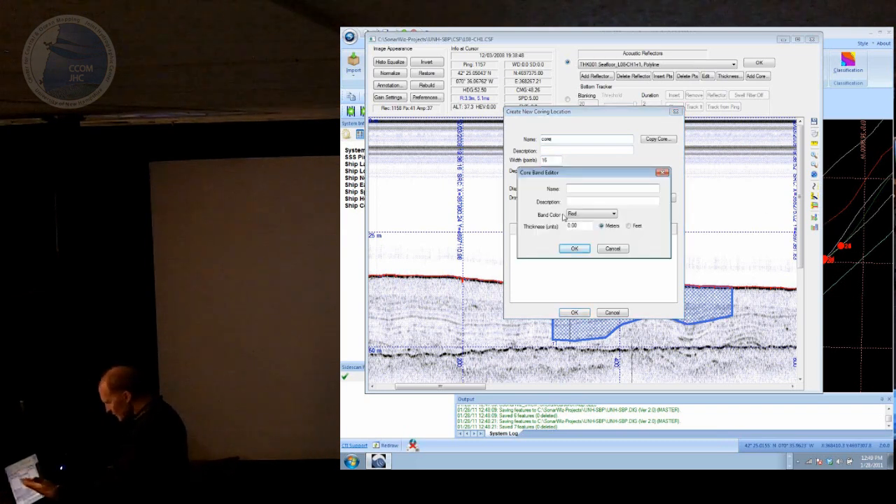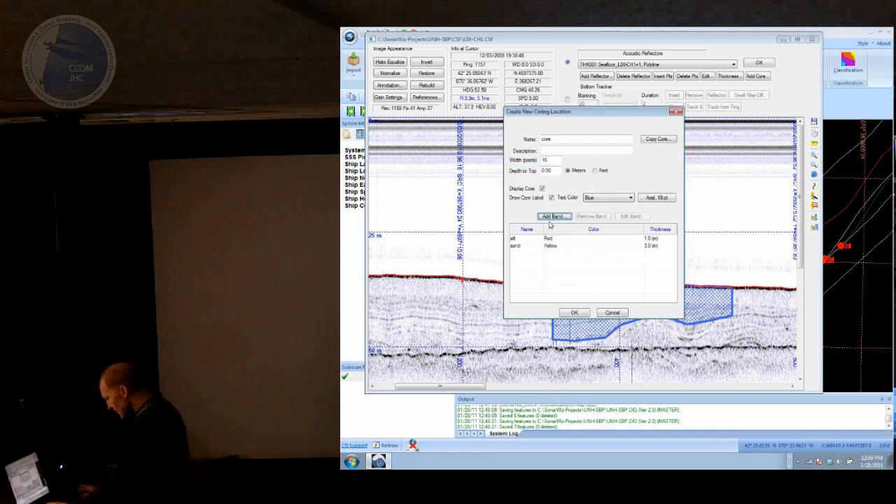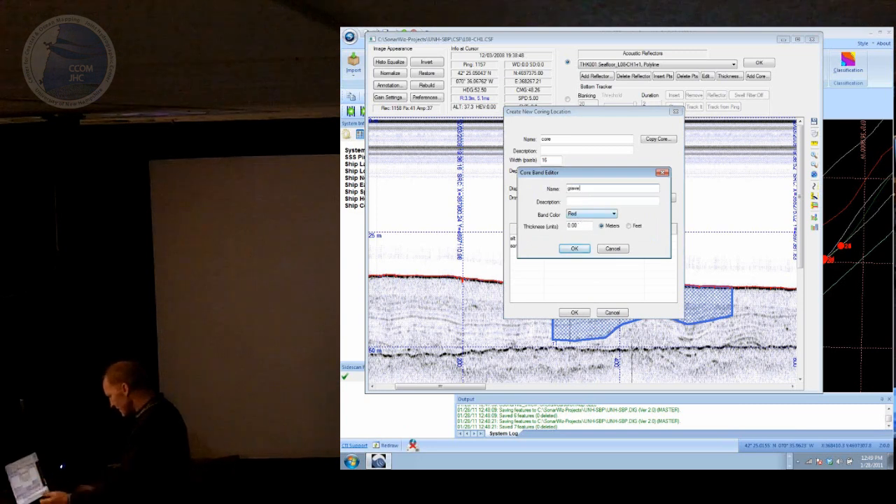You take your geotechnical interpretation and you say, okay, the top layer was silt, and I had a meter of silt. And underneath that, I had some sand. Sand's always yellow. And I got, say, 3 meters of sand. And you kind of get the idea. Gravel.